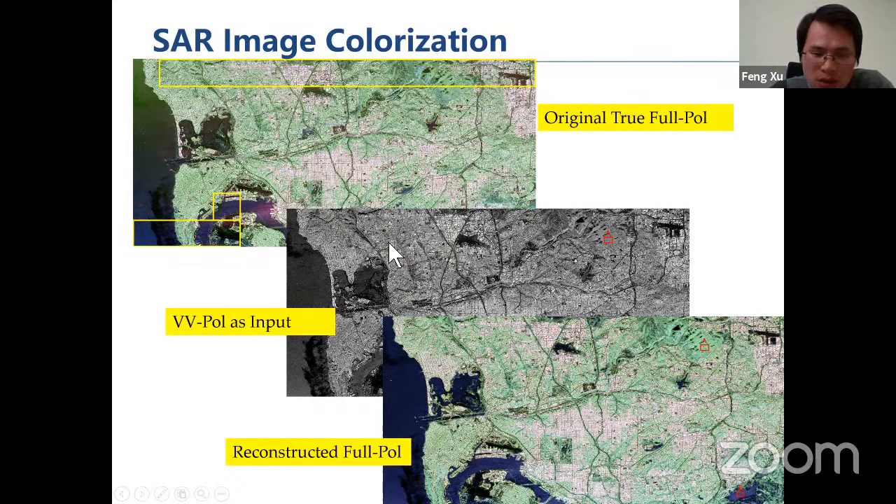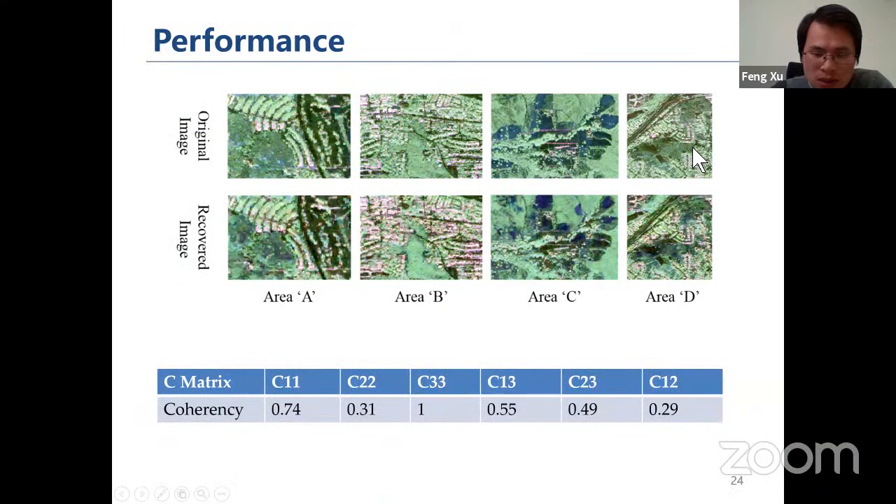Then we take just one channel of this image, this grayscale SAR image, feed it into that neural network, and it automatically reconstructs this 4-pol SAR image. If we enlarge these places, we can see different terrain objects are recovered pretty well.